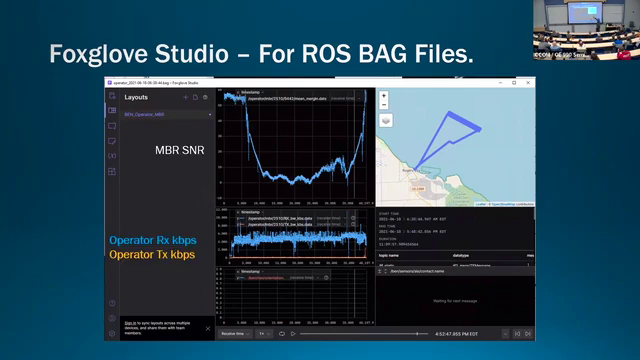This top plot is the MBR signal to noise ratio as we left the pier, went out on the survey back and forth, and then came back. And this is the throughput from that radio, the data coming back from Drix, pretty high, and what goes out to Drix, almost nothing, an occasional command from time to time. But this is video streams, remote desktop sessions, a bunch of other stuff. And there's some weird stuff in here that's kind of fun that I thought I would point out.